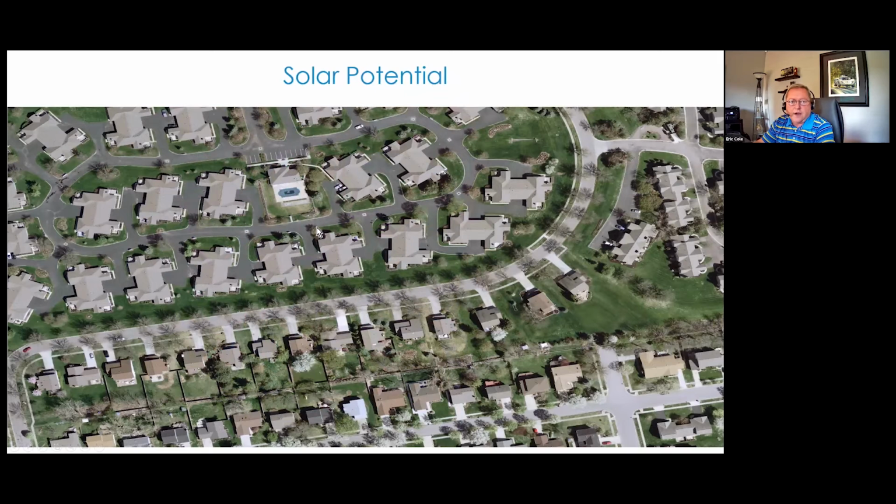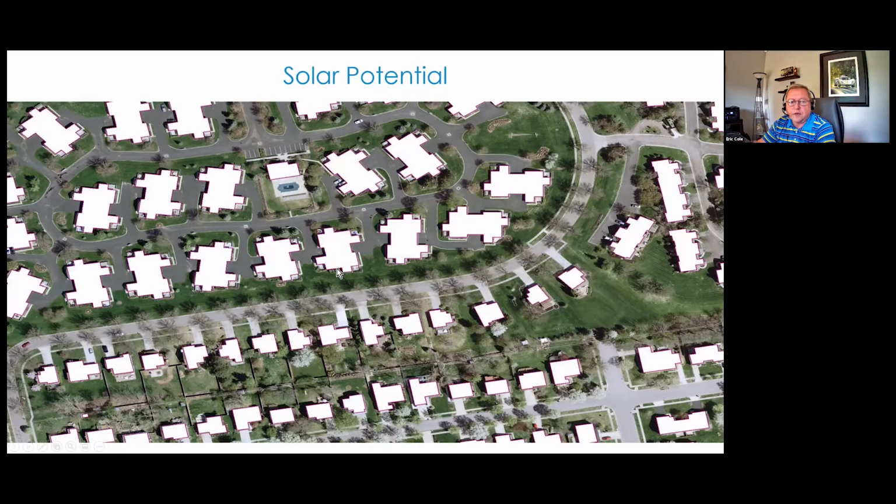Another area where feature extraction and remote sensing is coming in handy, it's becoming a very popular thing, is solar potential. Again, here we'll start with an ortho. So this shows an ortho of various buildings, apartment buildings, and single family residential homes. And we create the polygons for each of those buildings.